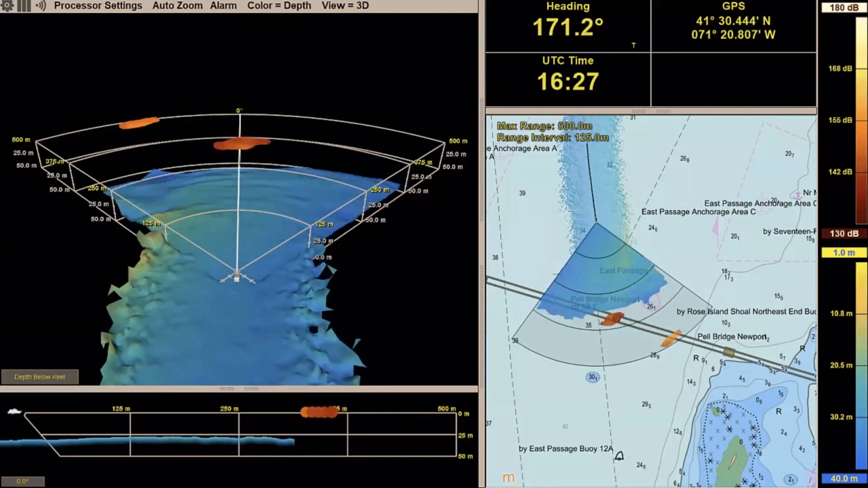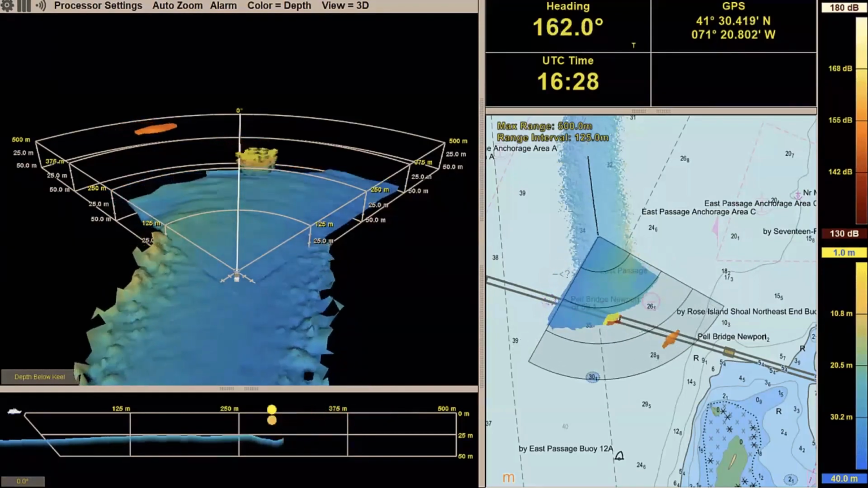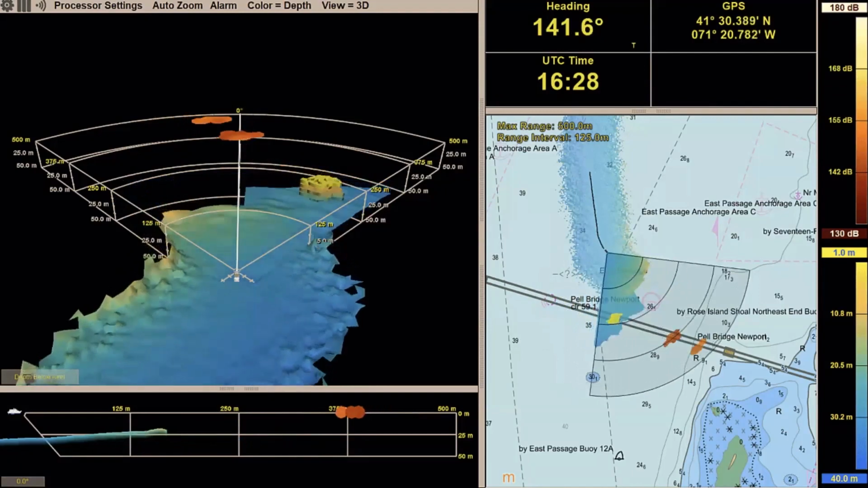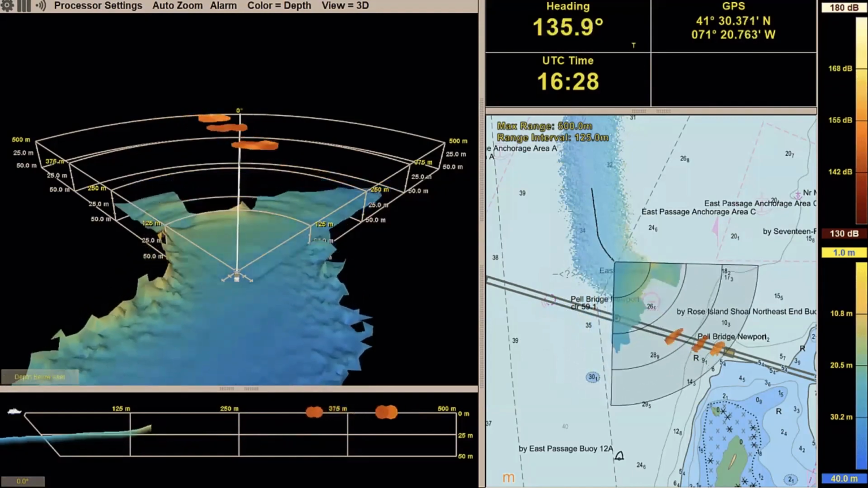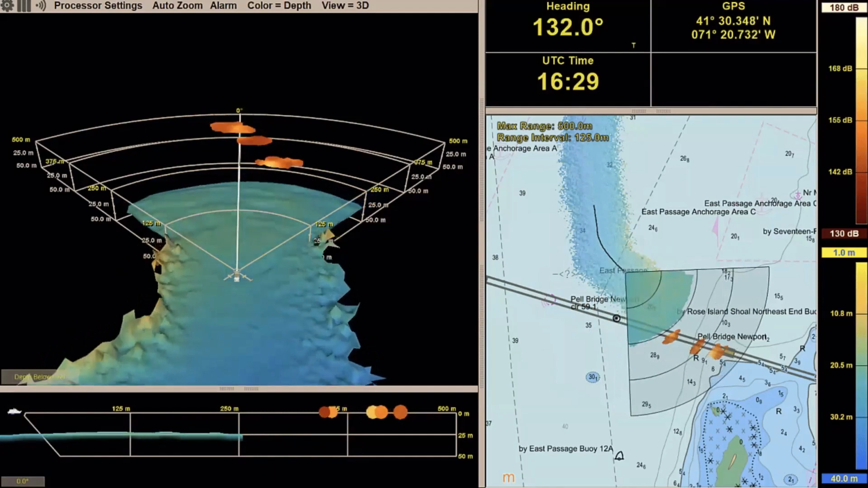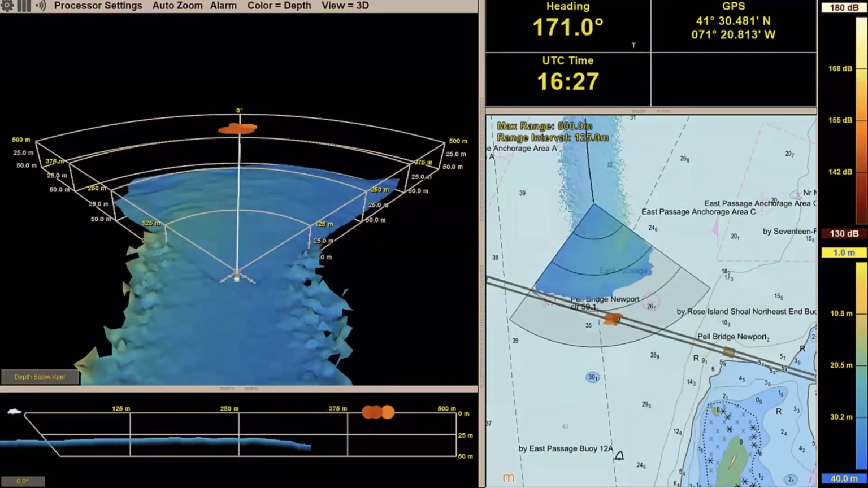And our systems generate 3D information ahead of the vessel, as well as build a map of everywhere the vessel's been. Here is a short video example of what the user interface to our products looks like. These have both a 3D sonar view, which we see here on the left, where the operator can rotate and change the perspective, as well as a chart overlay that we see on the right.